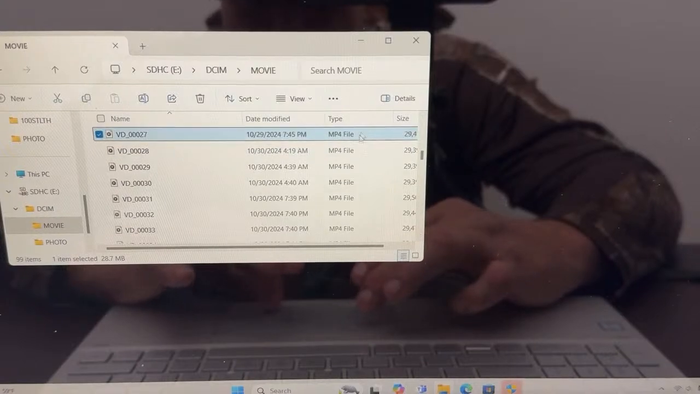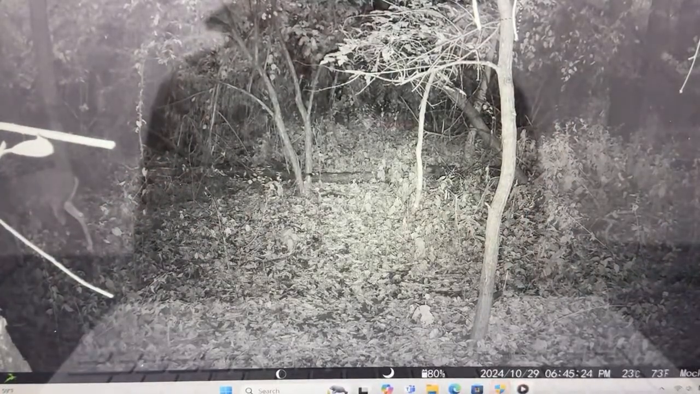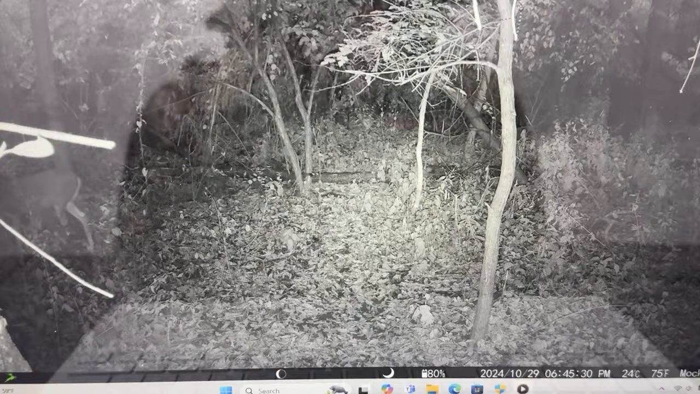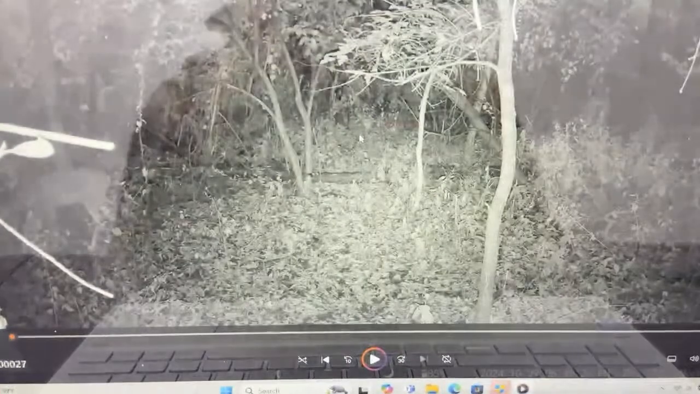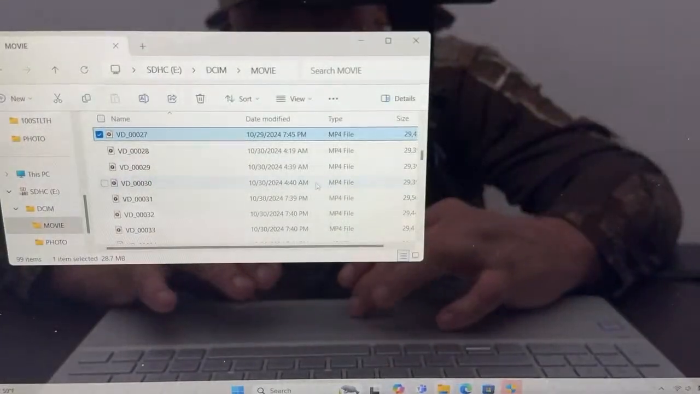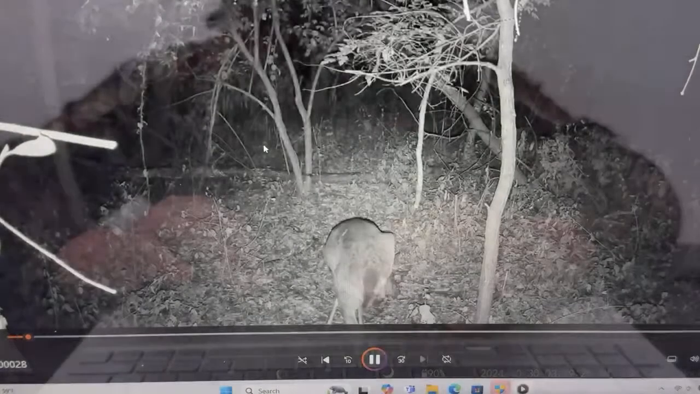Let's go to this one, and a deer off to the left there. You can see him over to the left by my hand. I'll try to stay still. But this is 6:45 p.m., so it's right at the end of shooting light there. Now, obviously, we changed the clocks back, so I have to change this. And now it's an hour earlier, so that's 5:45. I can't remember when we changed the clocks back, but you have to make sure you do that on your camera as well to get accurate times.